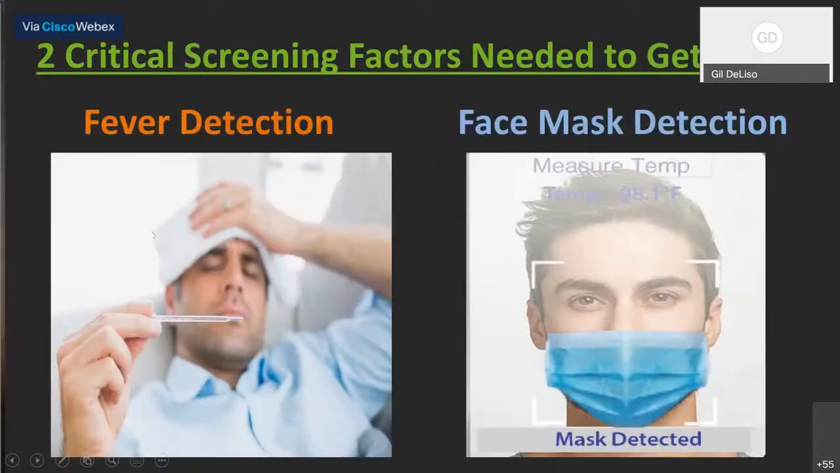So we believe there are two critical factors we need to get to the point where a facilities operator can comfortably manage getting the people involved in using their facility back there. If they don't feel comfortable, if they don't feel there's a reliable and credible way of dealing with either fever detection or the mask detection, they're not really likely to come back. So that's going to affect places like restaurants, etc.